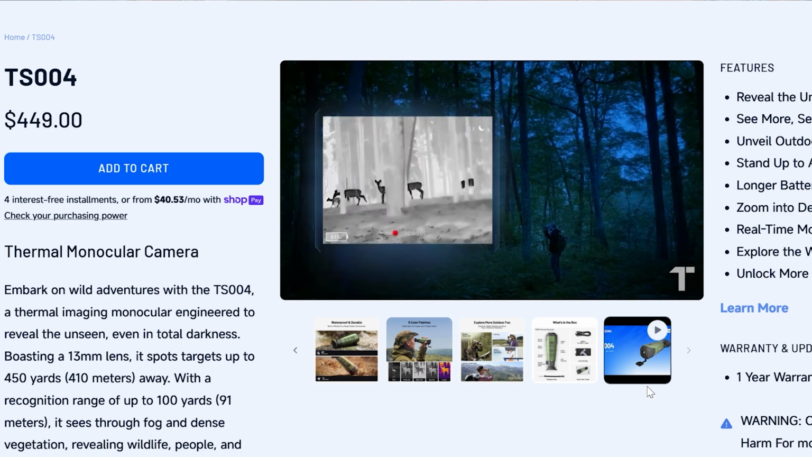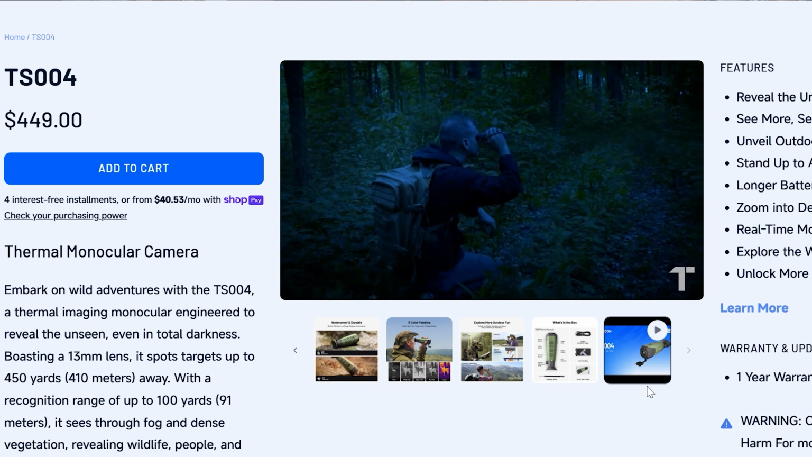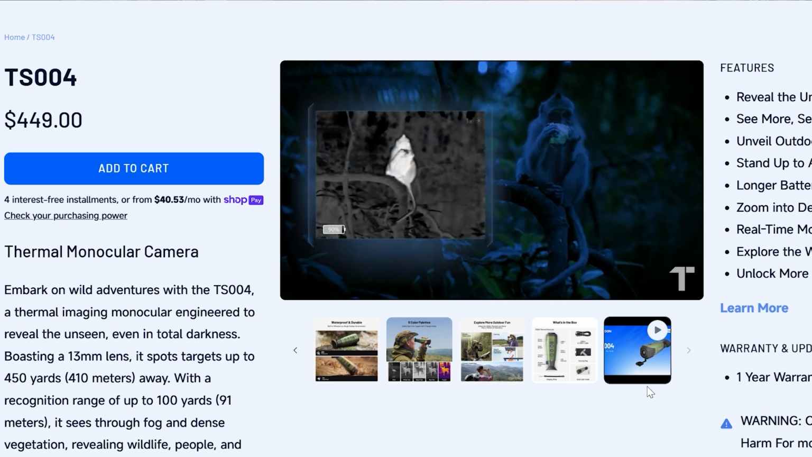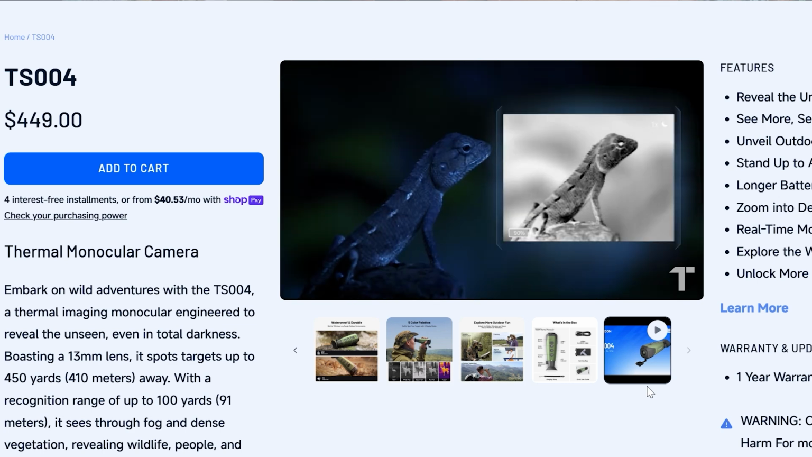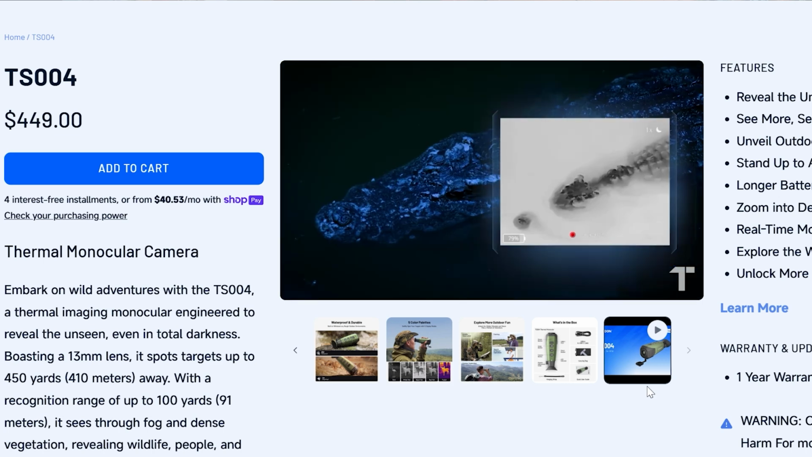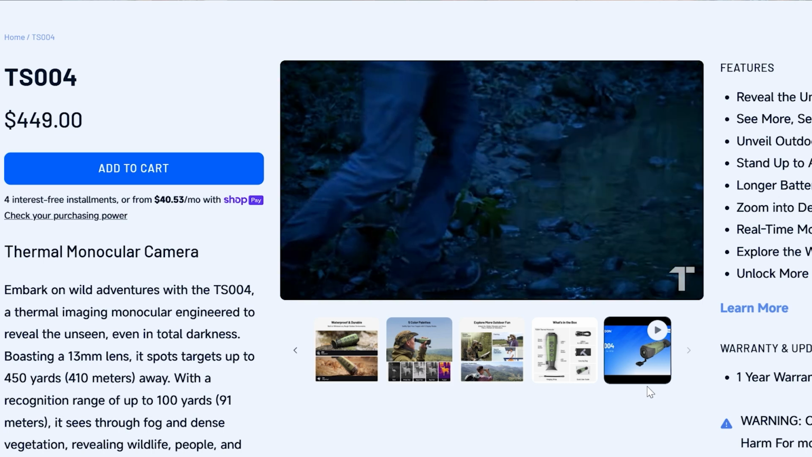I did not buy this. They sent this to me, okay? I was excited. I'm like, thermal, I love thermal. Send me thermal, definitely. I like it. This one here has replaced me carrying this one, okay? I didn't know if that was going to be the case, but this one here is the one I carry all the time now.